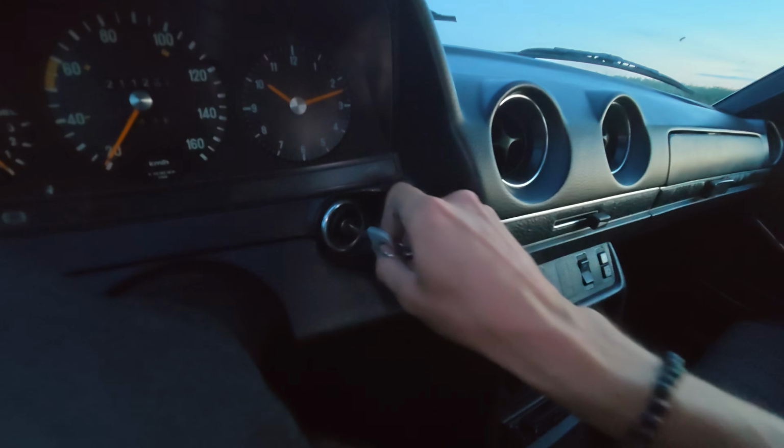Nice. Yeah, this car has central door locking. That's very nice. So I don't have to open the door for my girlfriend every time. But yeah. There we go.